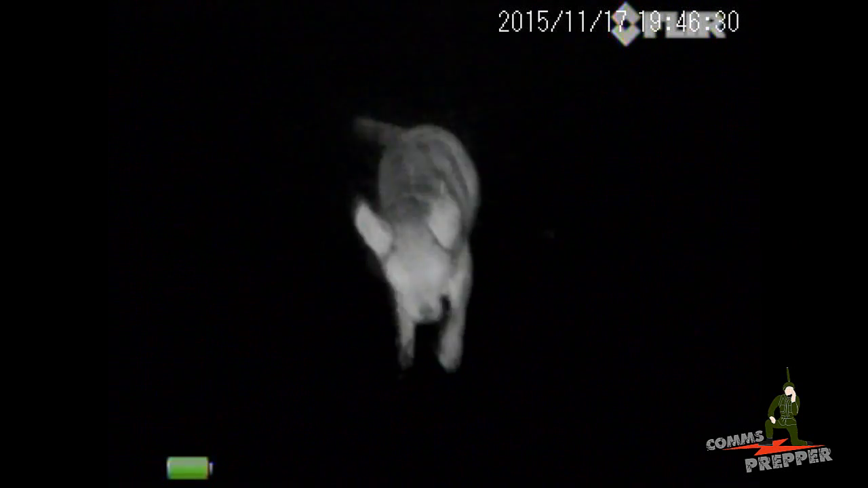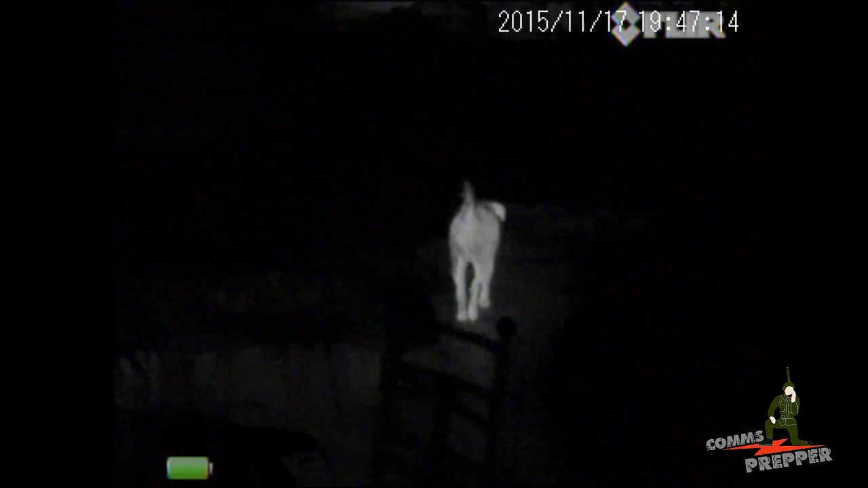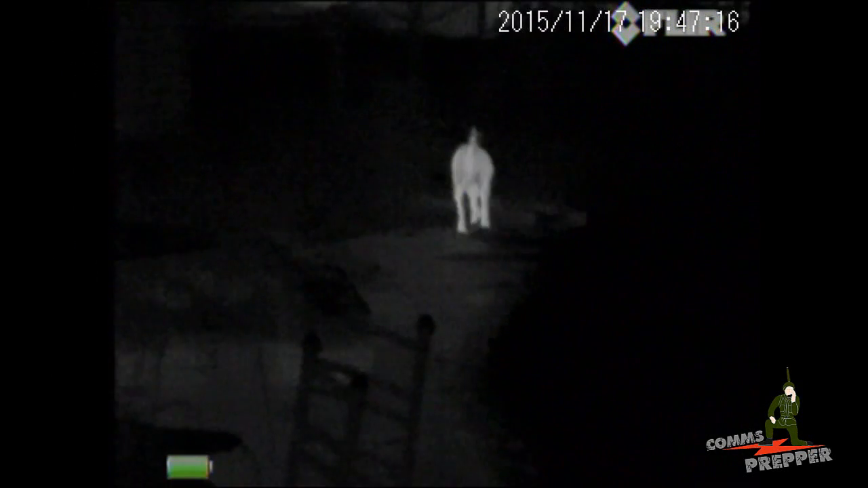The ambient temperature is about 60 degrees out, so there's not a lot of contrast in the environment itself. The trees are a little bit hotter than the ambient environment around it. But we're going to go through here and show you the dog running in the backyard, take a look at the house, and then some of the cars parked in front of the house. So if you hear a break in the audio, it's because I really don't have anything to add. It's more about the video than me speaking.